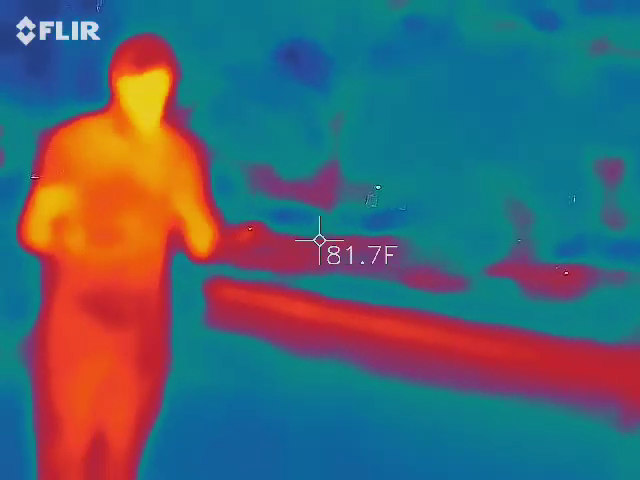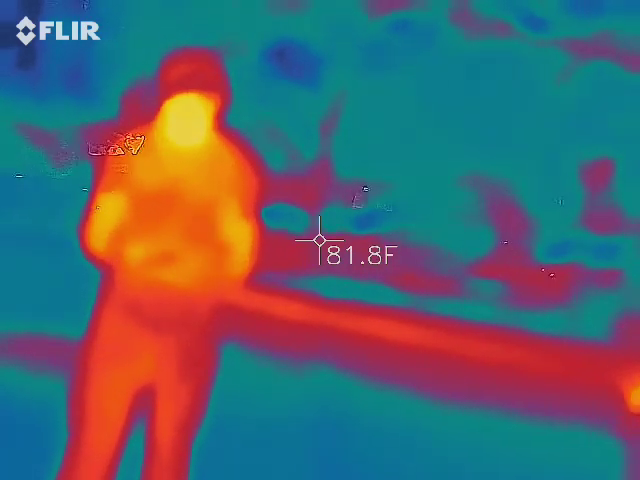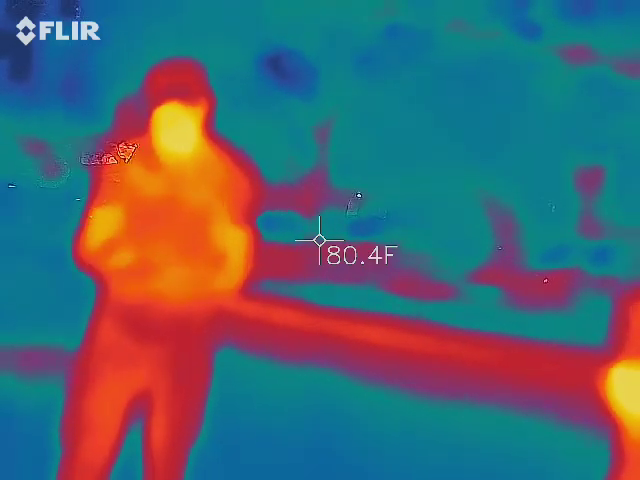So, here's one of the EVPs I caught from that, and I do show it off because it is very strong. And it made complete sense. So let me bring that up for you guys and I'll play it for you just like I did down the line.